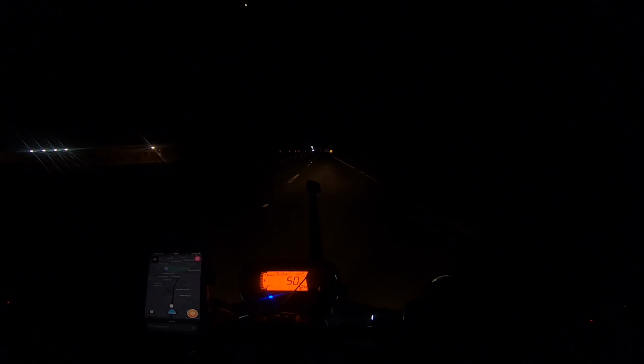This area here, the police like to sit, this hour of the morning especially. They'll sit on these side roads up in here, nice and dark, you can't see them. They'll pull out behind you and pace you.